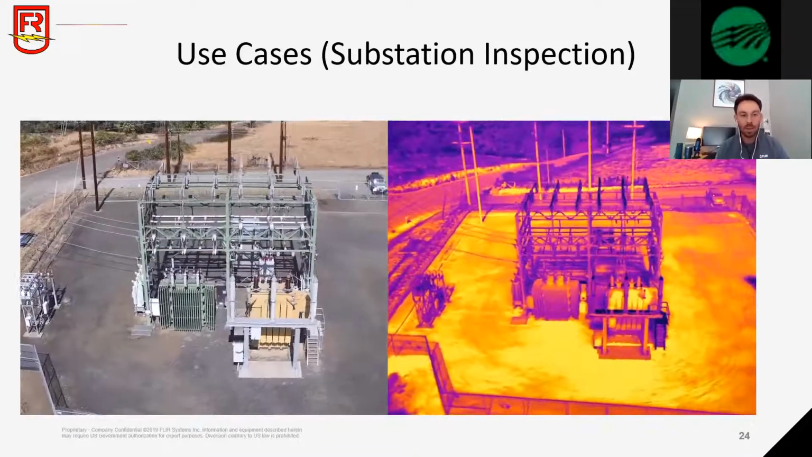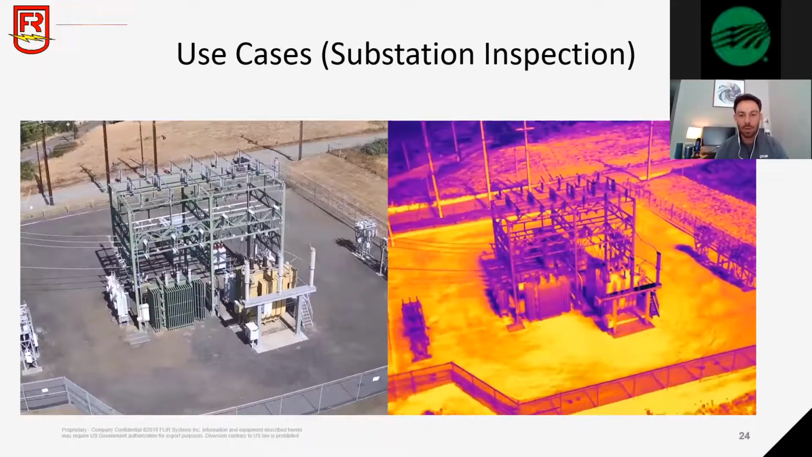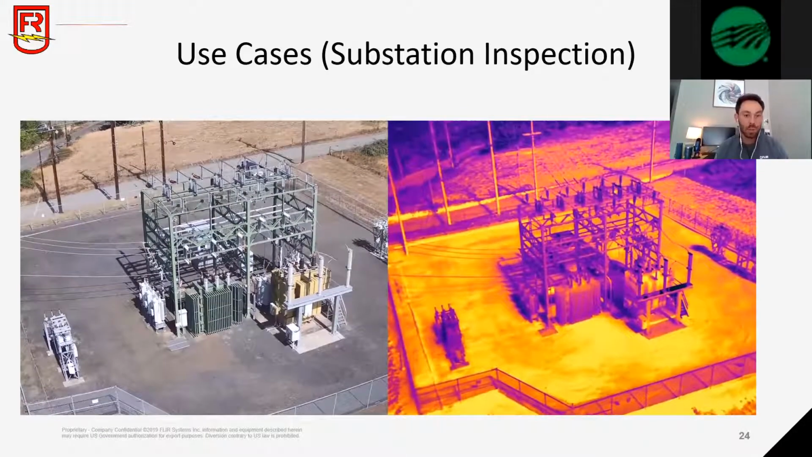If something is malfunctioning or overheating, it's going to be very apparent. If something has already been blown out and is not creating a temperature signature at all, you will also know that there's a problem. But for most drone users, it's really important to understand that the value that we're bringing is creating a real-time digital representation and digital duplicate of your asset, so that you can do trend analysis and understand over time what's happening with that substation. And that applies for every use case, but substation specifically.